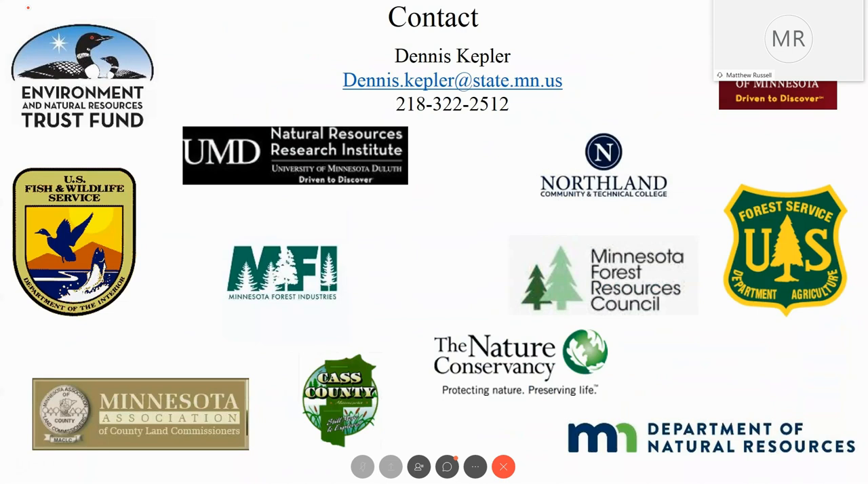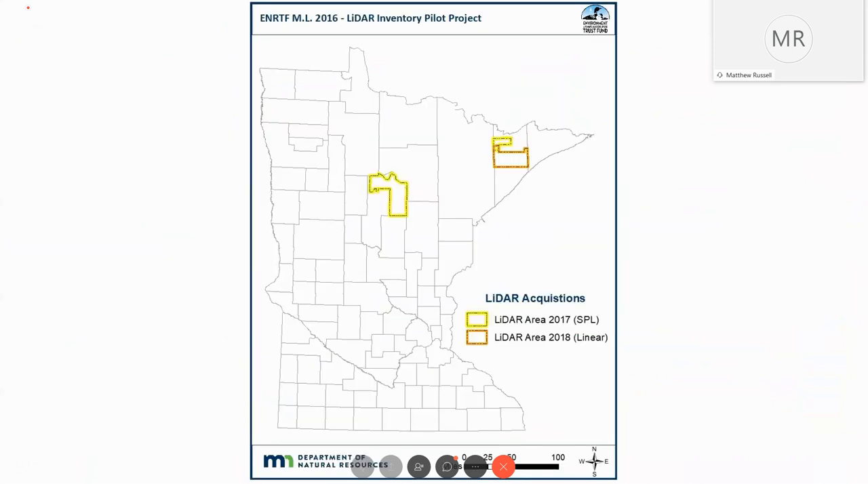It was a little cheaper in Cass County because it was a larger continuous area, in the 61, I believe, cents per acre, and it was a little more expensive, closer to 80 cents per acre in the Lake County area because it was smaller and in a more difficult area to access, because of the proximity to the National Guard Armory in Duluth, their Air Force.